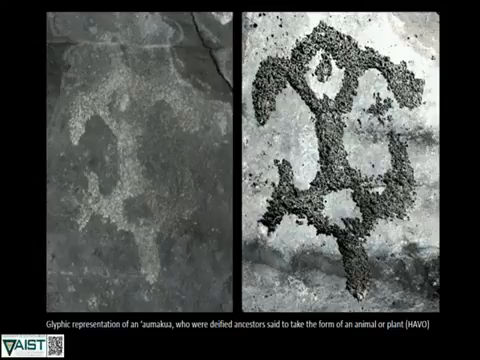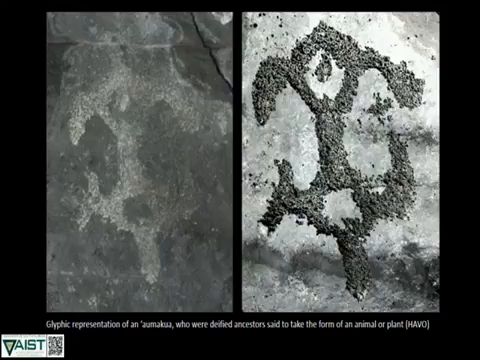This is just a close-up in the same site. Here's another glyphic representation of a possible ancestor glyph that was noted in the cave by an earlier survey. What we've done here is use RTI imaging on it to pull out and enhance all of this detail. You can almost use it forensically to see how things were made and how much pecking goes into making one of these glyphic representations.